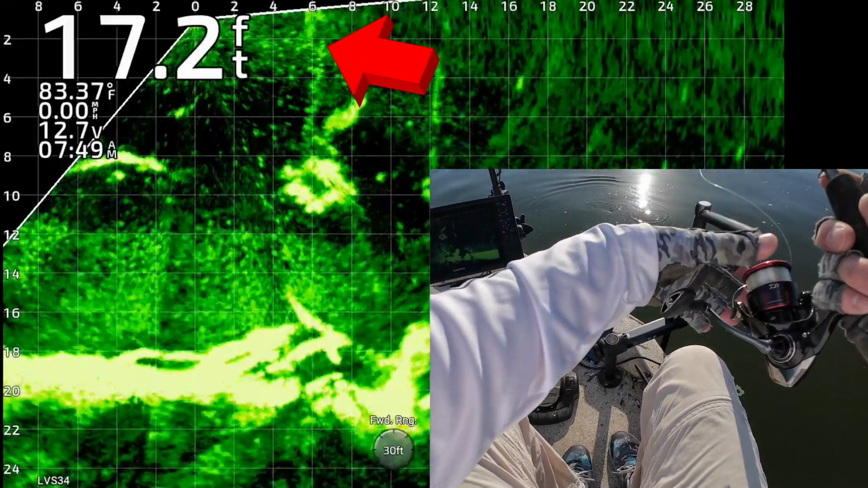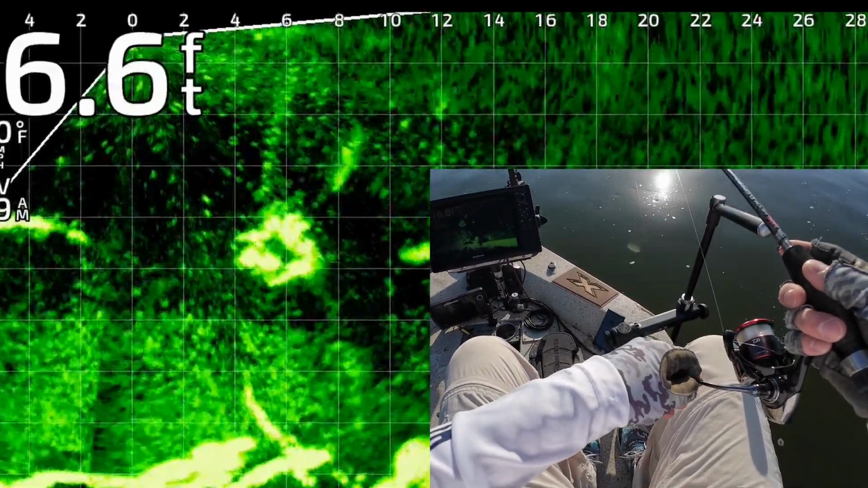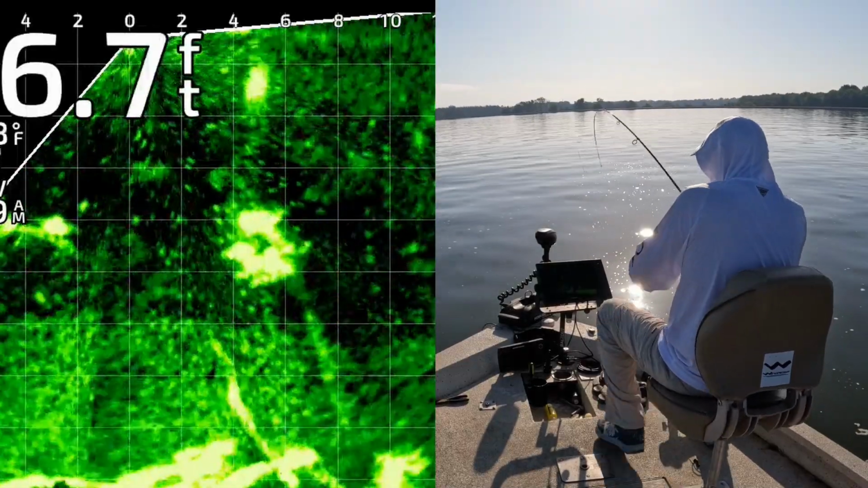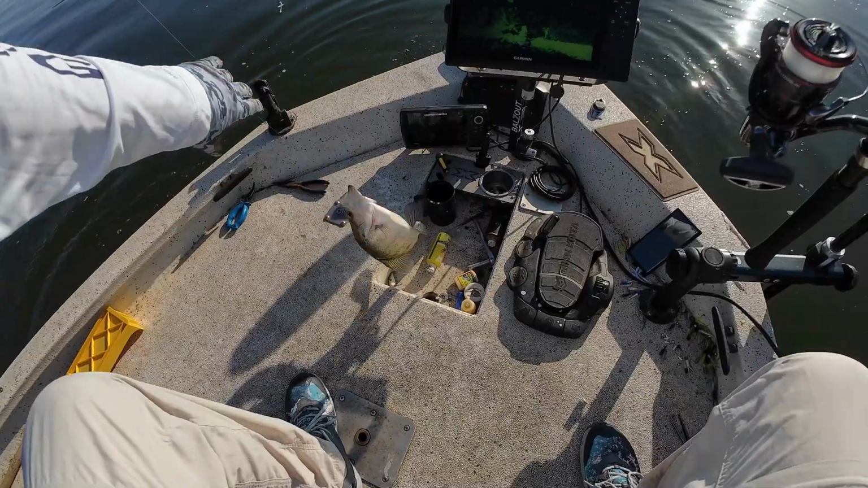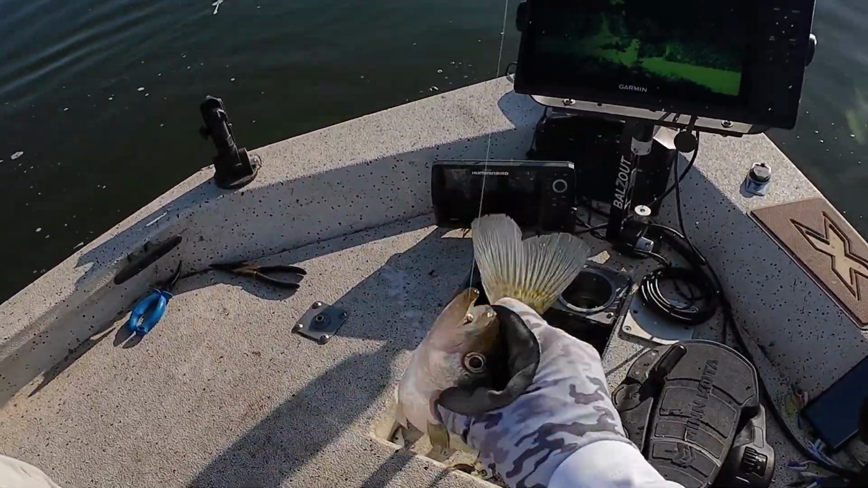Alright, here's the cast coming down 6 feet from the boat, dropping down to that group of crappie. One of them's about to eat it right there. There's one right under the boat. First fish. Get up here, sucker. White crappie. I can see they're going to be picky today.